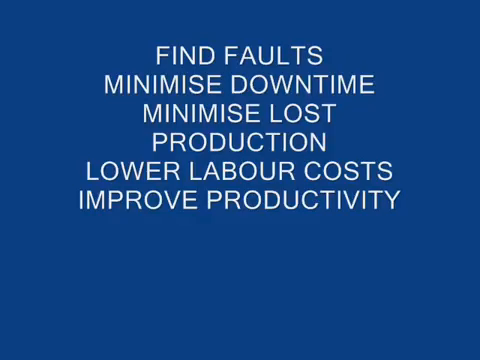This gives the customer a much greater insight into plant performance and condition, and is an invaluable aid to any maintenance team, allowing them to carry out essential maintenance where it's needed, ensuring plant downtime, lost production and labour costs are at a minimum.